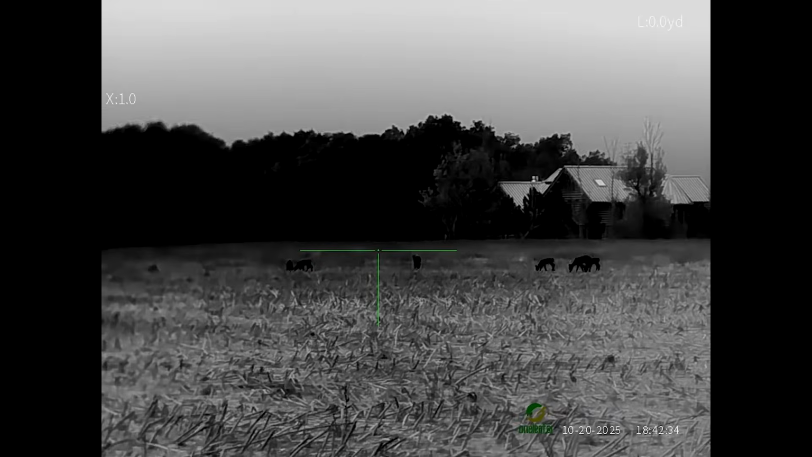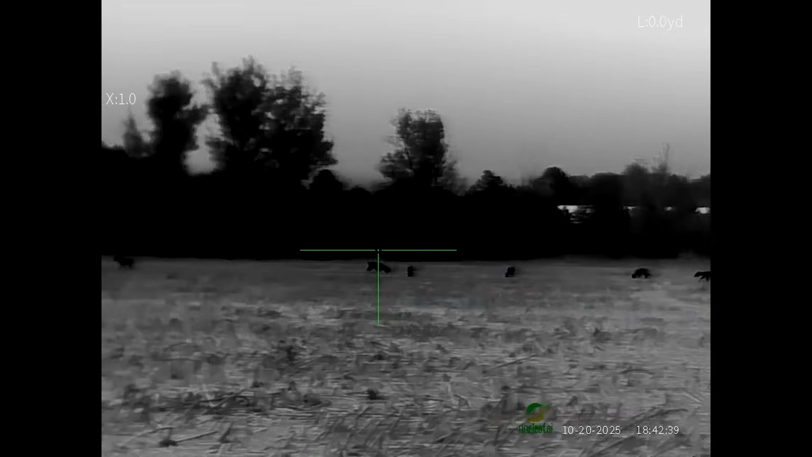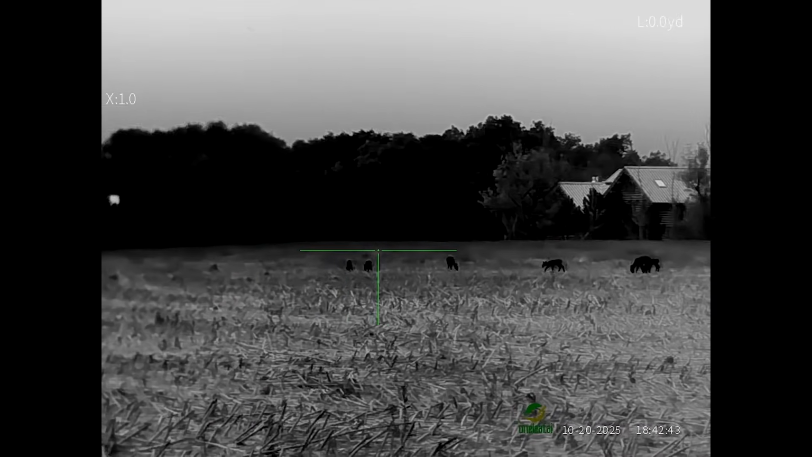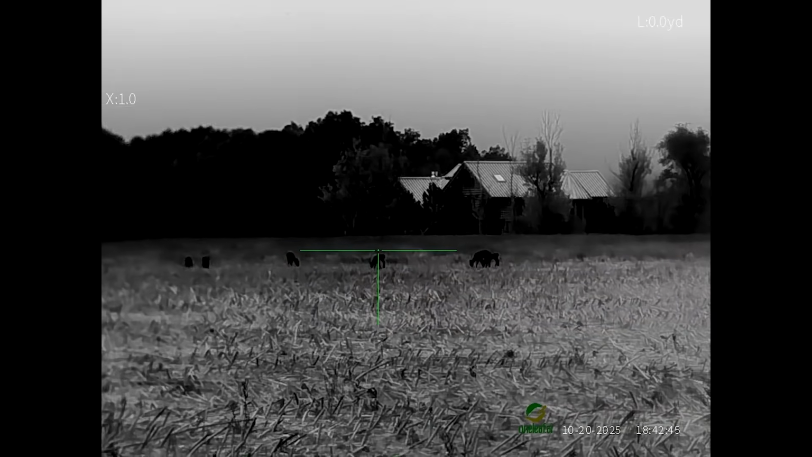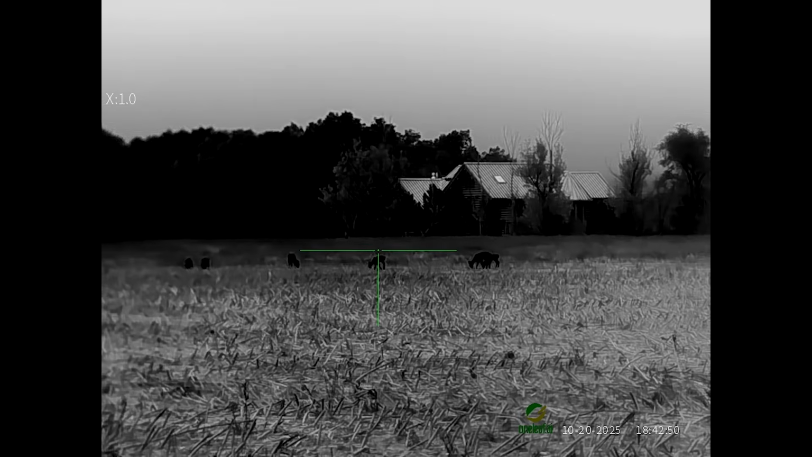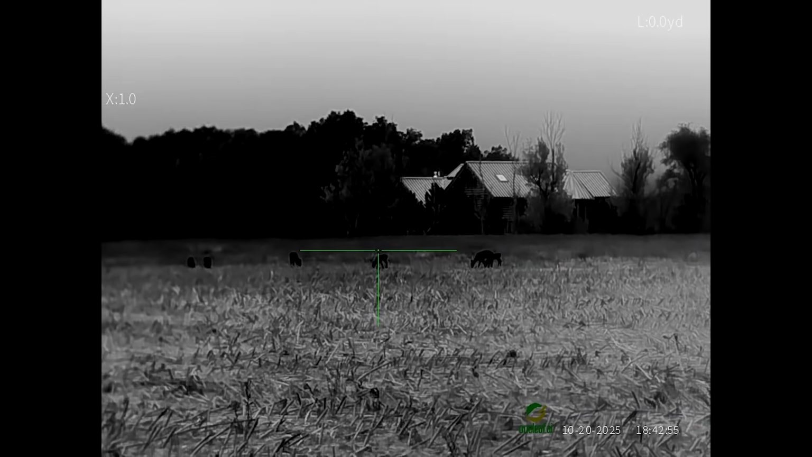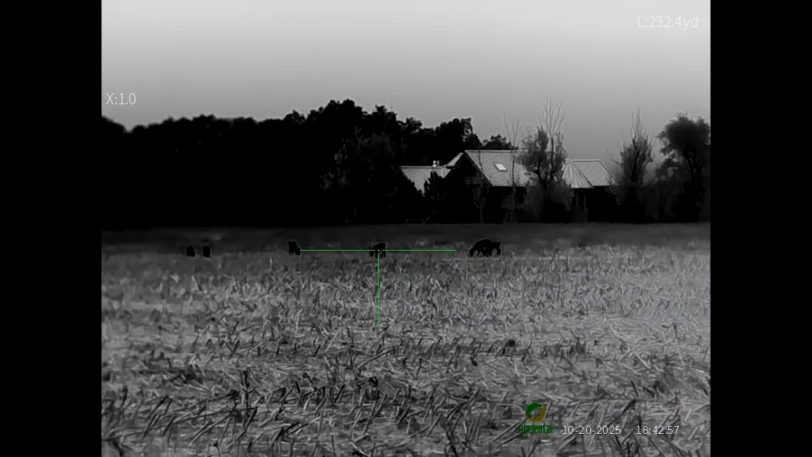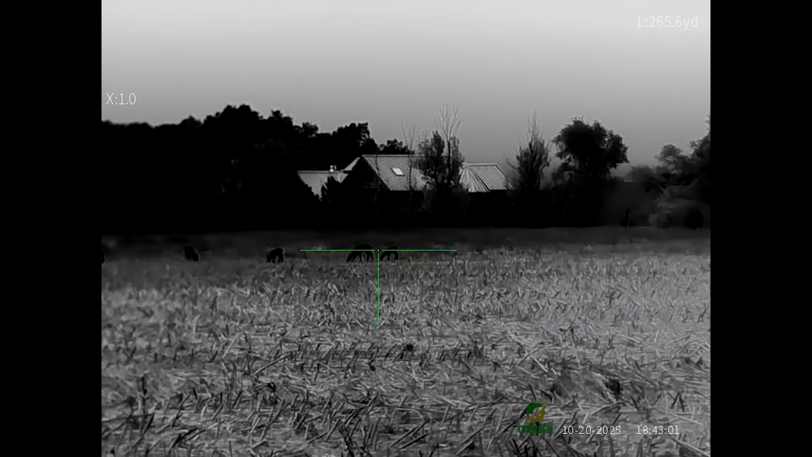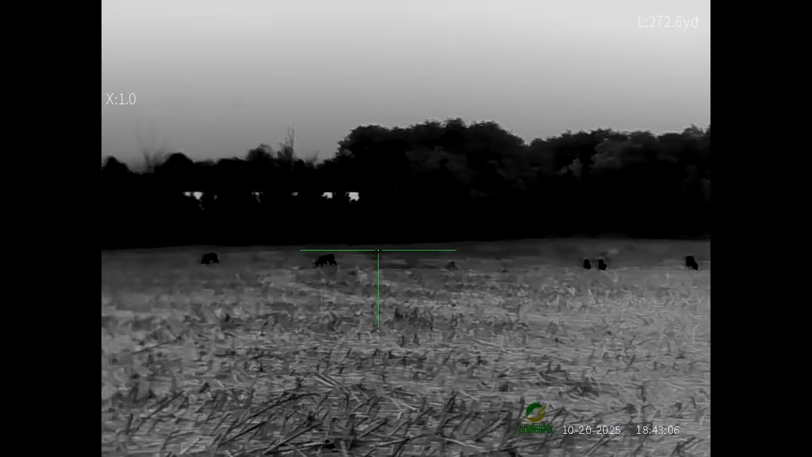All right, we're back in that same spot where we seen the deer the other day. The only difference, it's crystal clear air. Not a lick of humidity to speak of. Let's get that rangefinder going maybe. Okay, where are you at? There it showed up. 231 yards. Yeah, quite a few of them out there tonight.